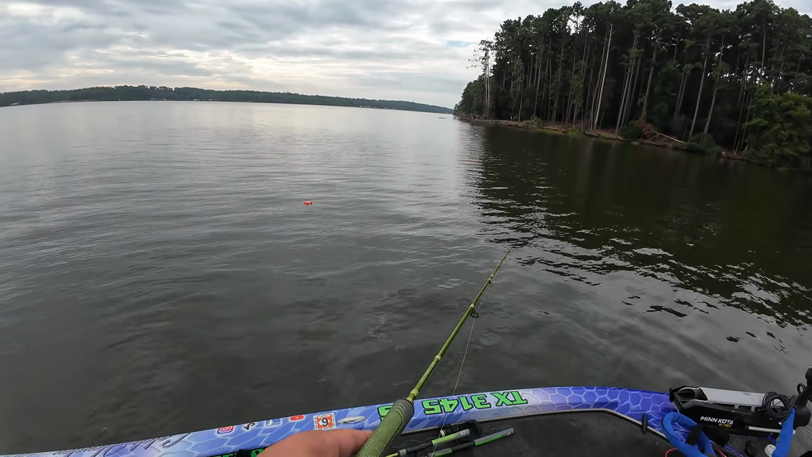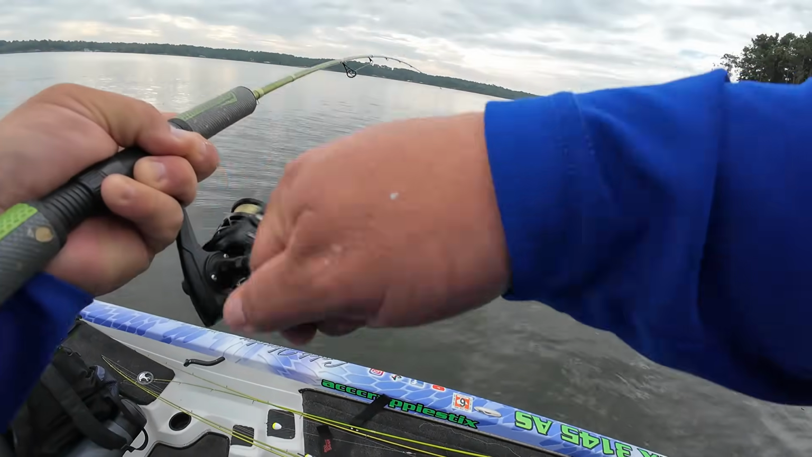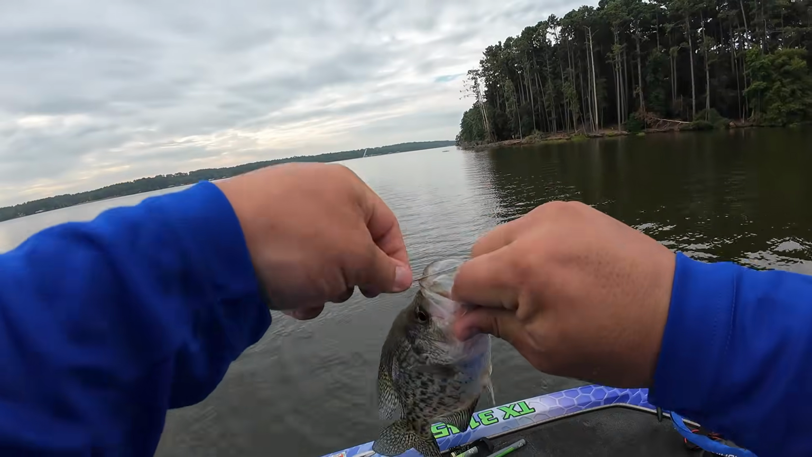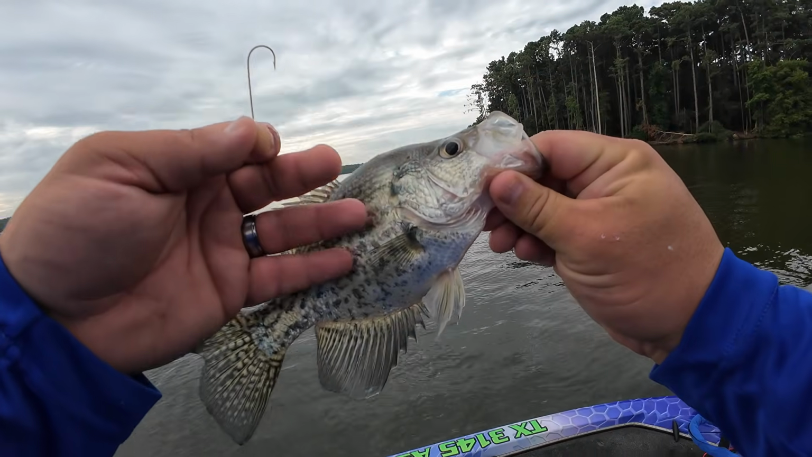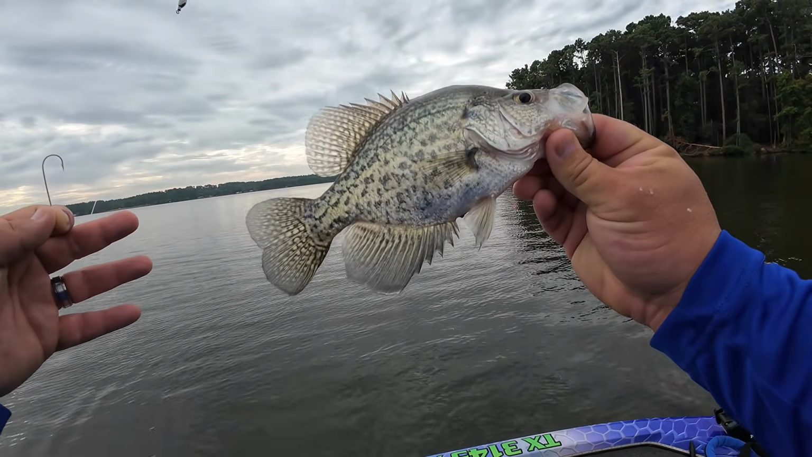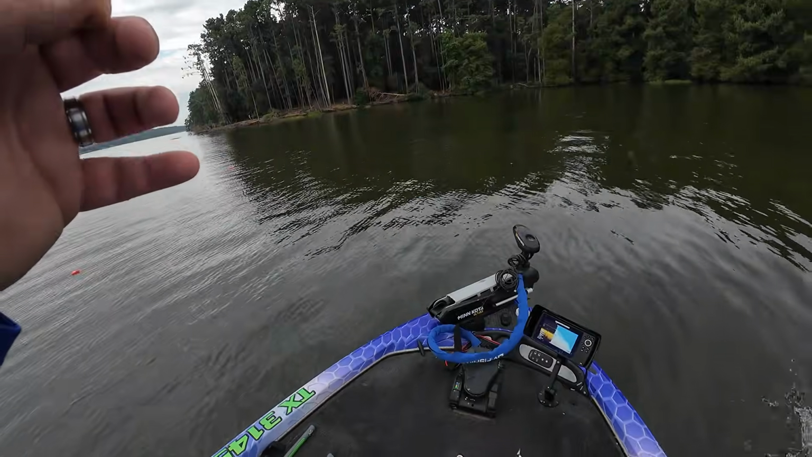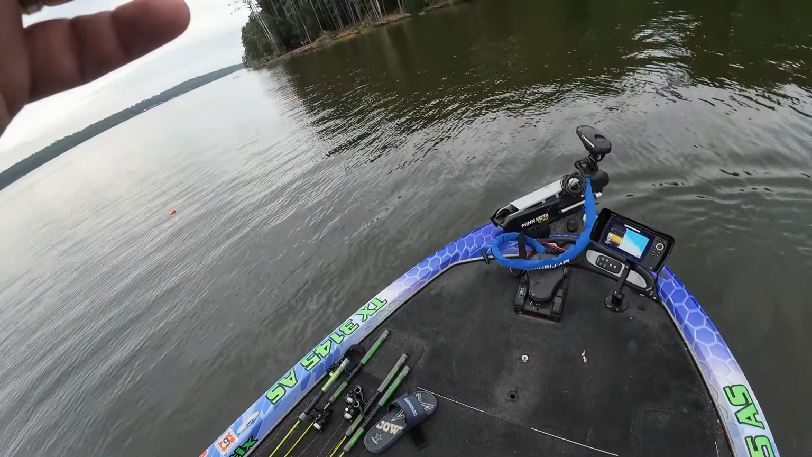Oh, look, there he is. Tiny minnow. Tiny. Little keeper black. Look at that. That is awesome. That is awesome. Look at that, y'all. Man, these crappie are hot. Like I said earlier, water temp 88.4 at 7:30 a.m. Keeper black crappie, not a giant. Haven't really caught a stud yet, but hey, that's okay.